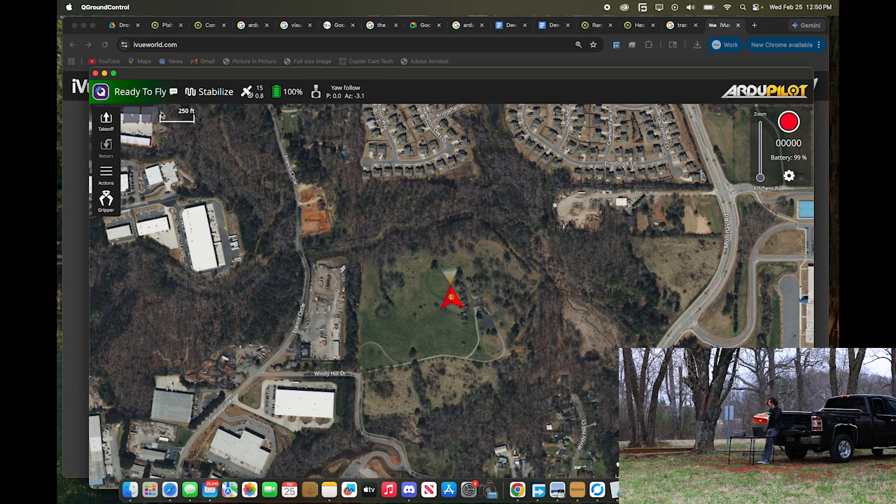Even though it looks like we're fine to fly without a compass calibration, kind of interested to see how it performs, although I just mentioned that more likely than not we'll do a compass calibration anyway.